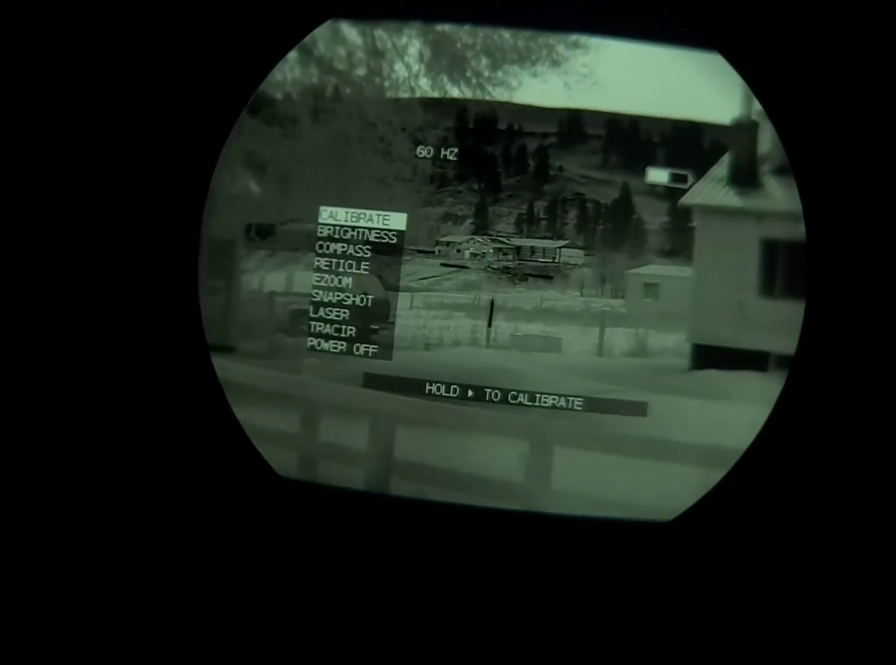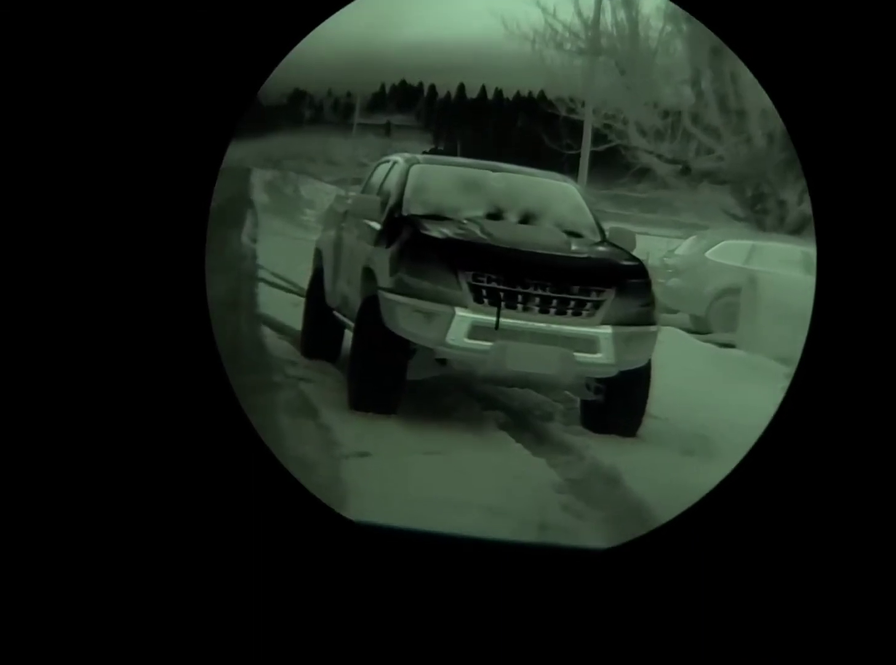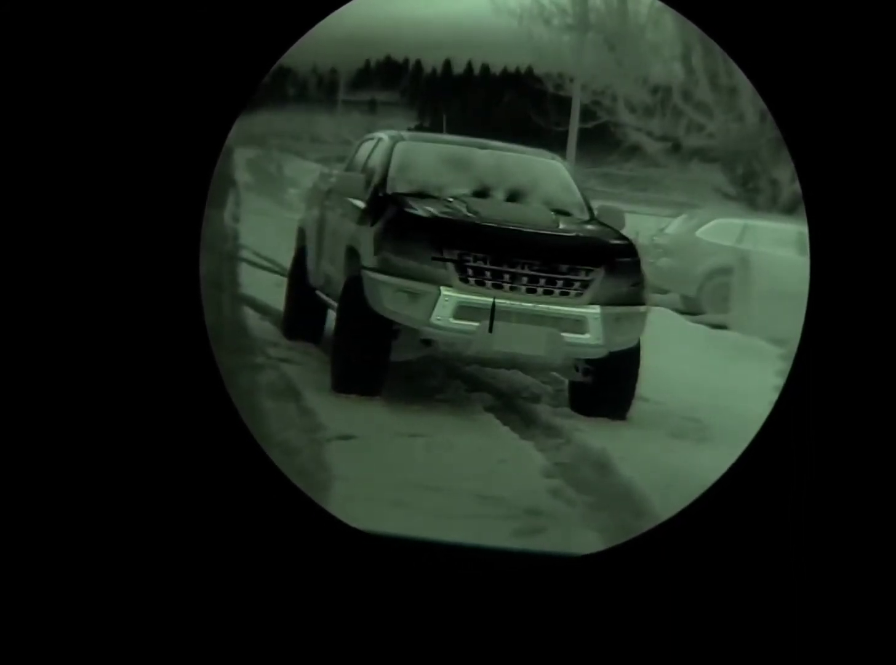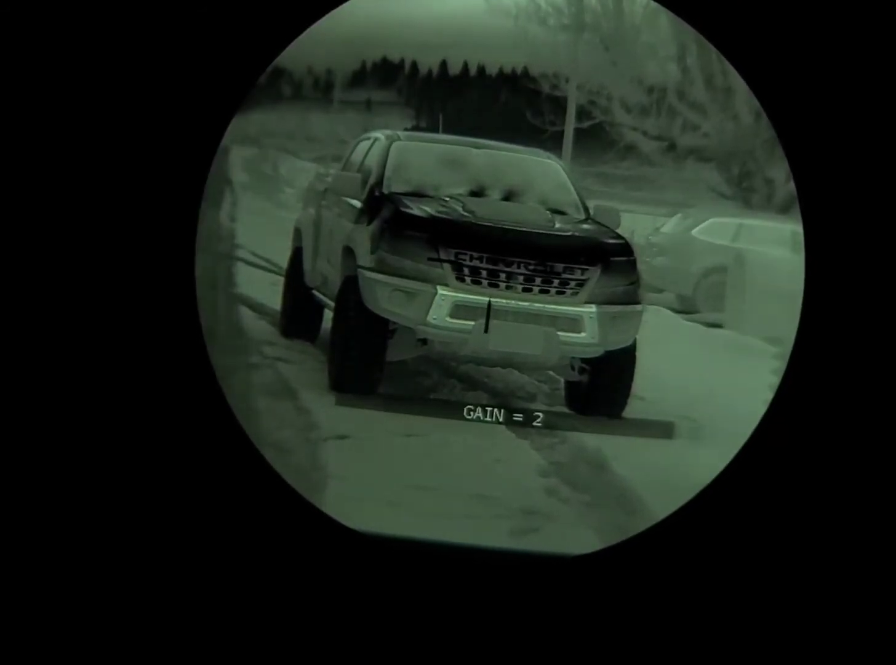Contrast setting here, we'll turn on 3. Sure, the units are about as equivalent as they are. See, this display has a greenish hue to it. So we'll start off with the truck. Zoom this in a little bit, make it more comparable with the Voodoo. Much wider field of view here. Decrease the gain just like we did the Voodoo. Zoom in.